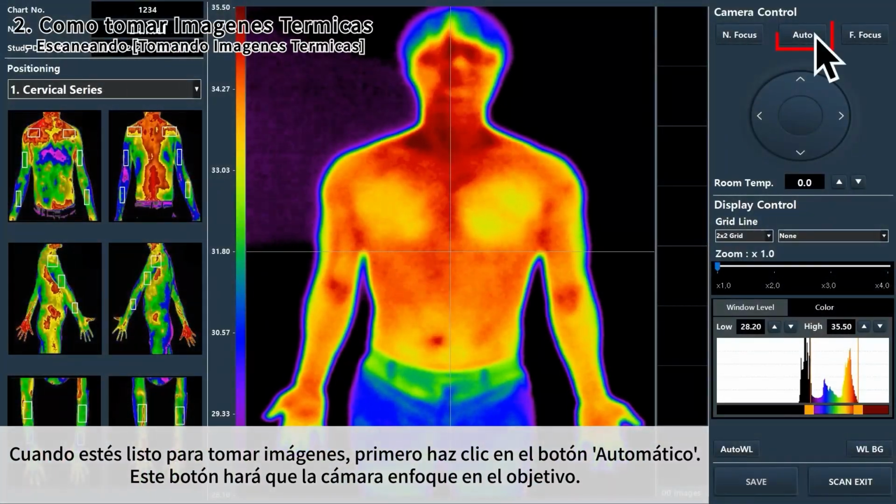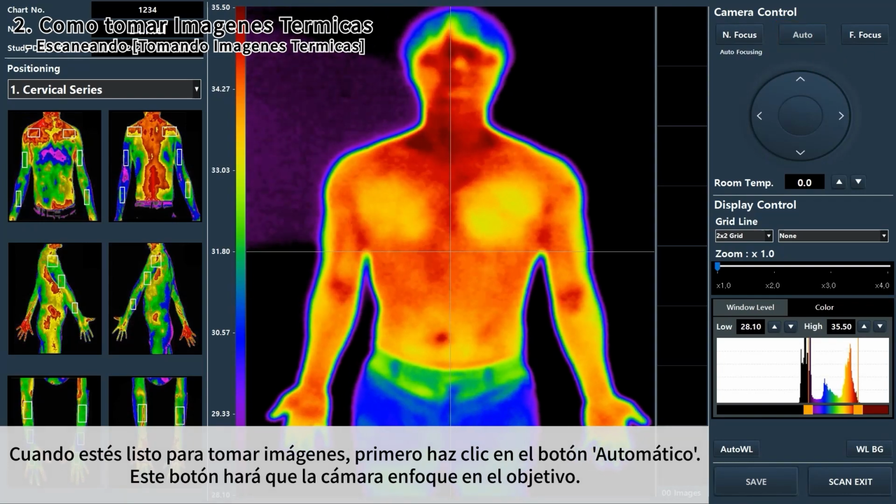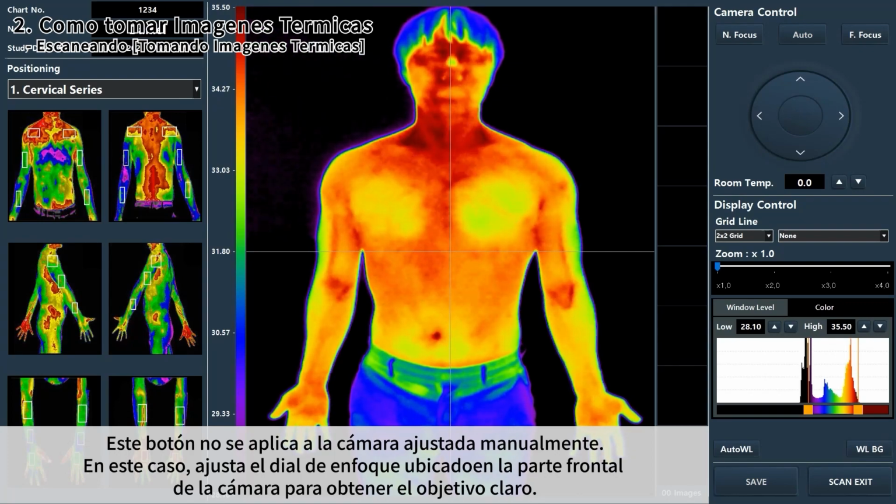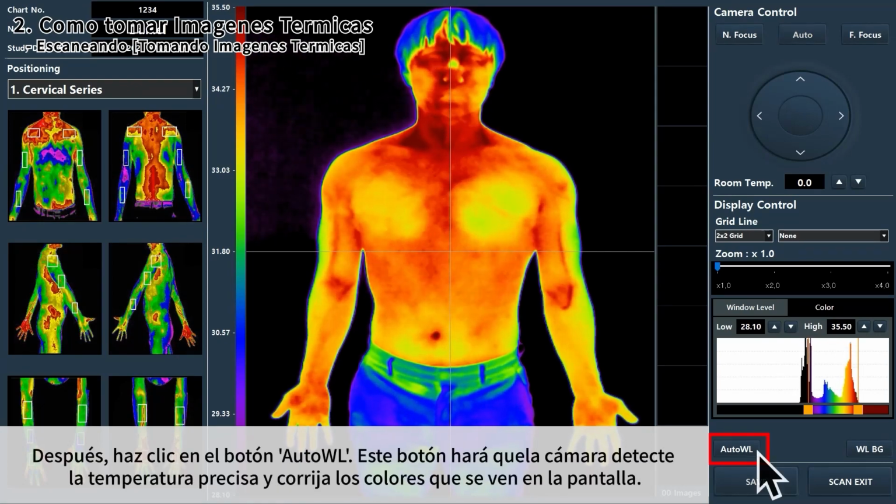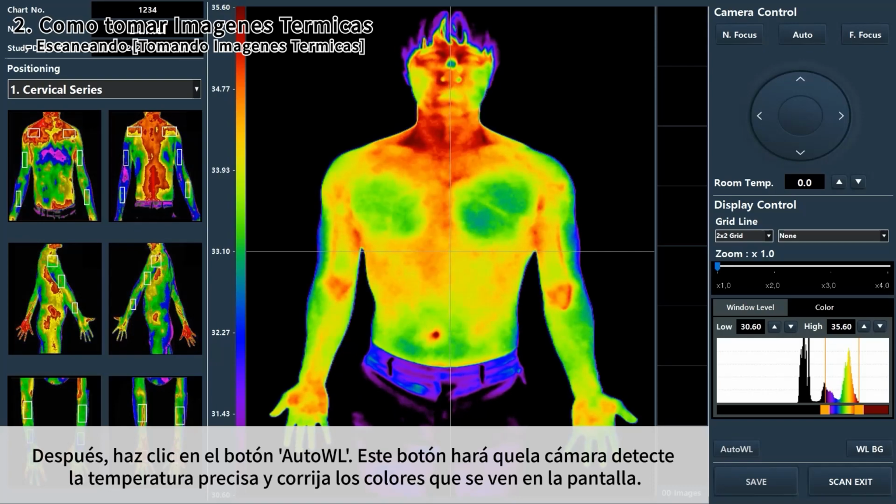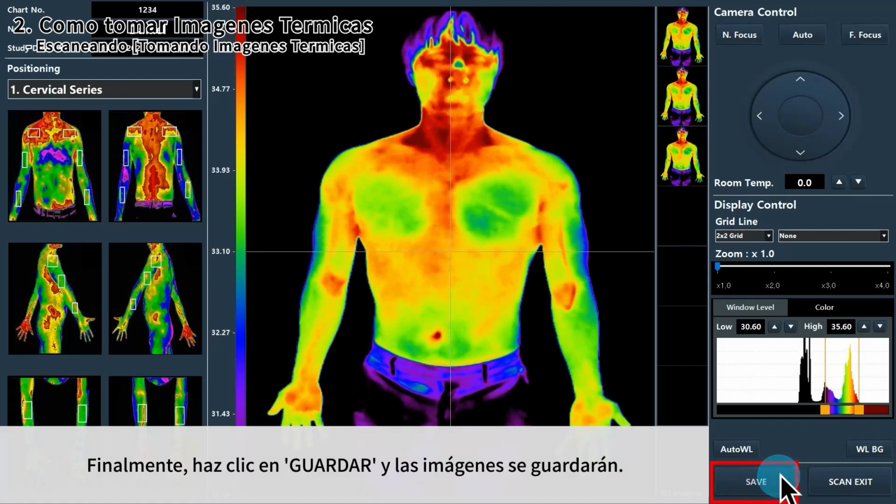When you're ready to take images, first of all, click the Auto button. This button will have the camera focus on the target. This button is not applied to the manually adjusted camera. In this case, adjust the focus dial attached to the front of the camera to get a clear target. Then click the Auto WL button. This button will have the camera detect the accurate temperature and correct the colors seen on the screen. Lastly, click Save and the images will be saved.